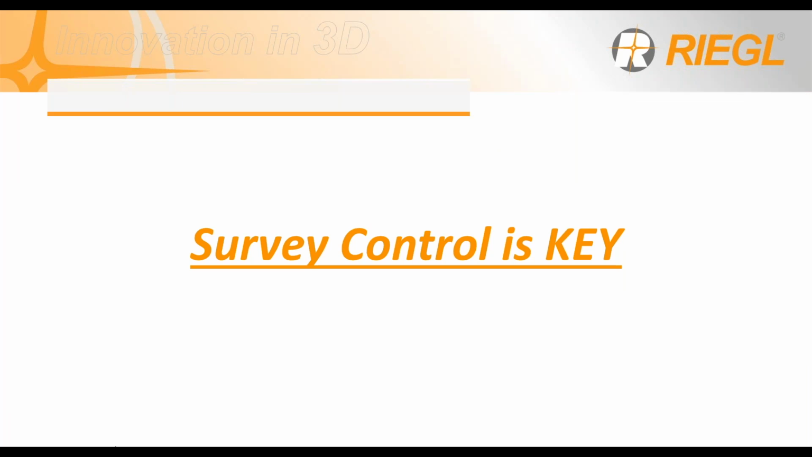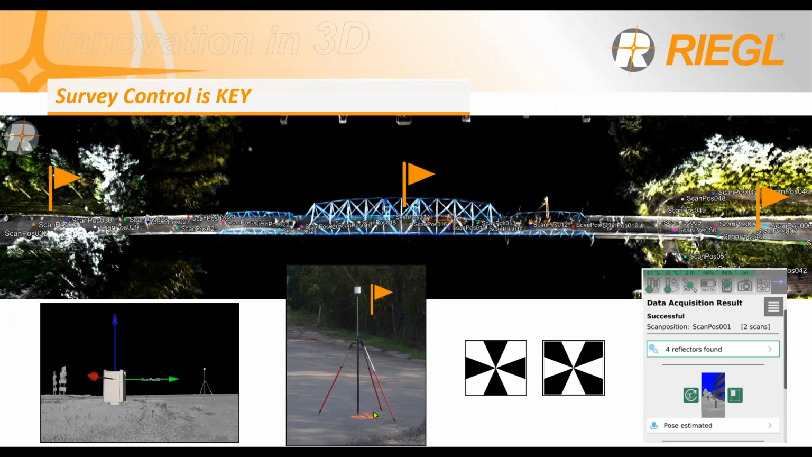Survey control is key. The scanner does a fantastic job delivering a fully georeferenced project, and you can work with your own project coordinate reference system, or you can georeference your project to a coordinate system integrating externally surveyed control points and validation points, right?